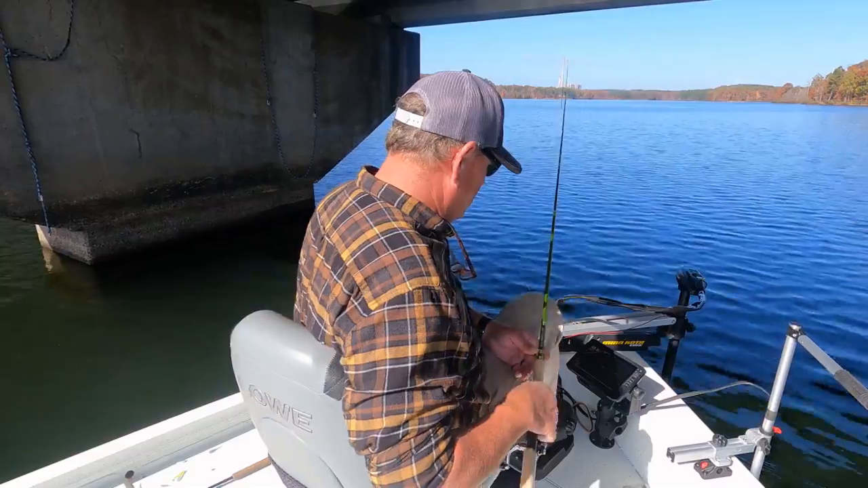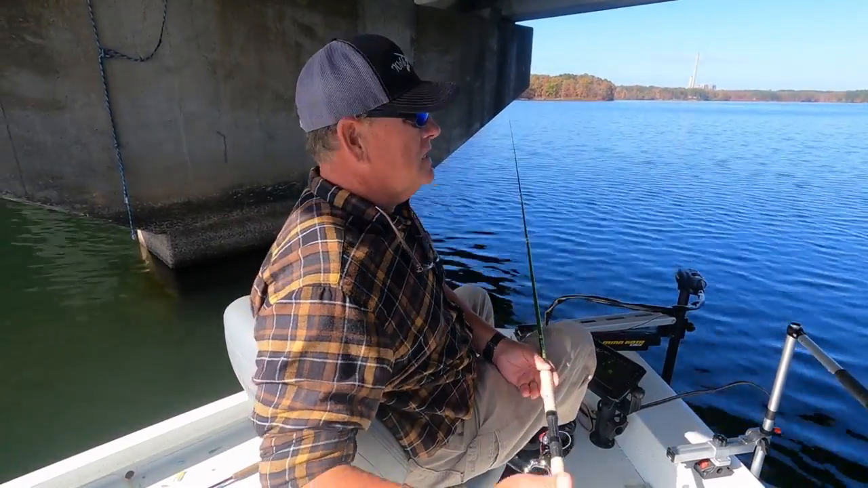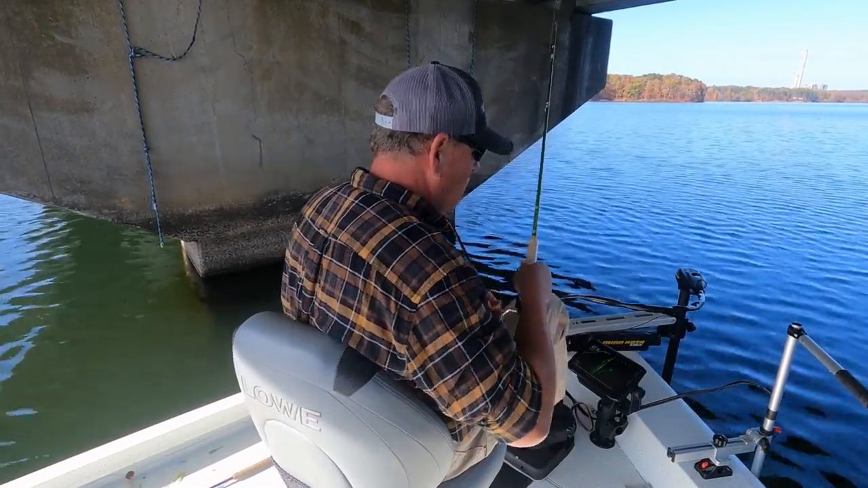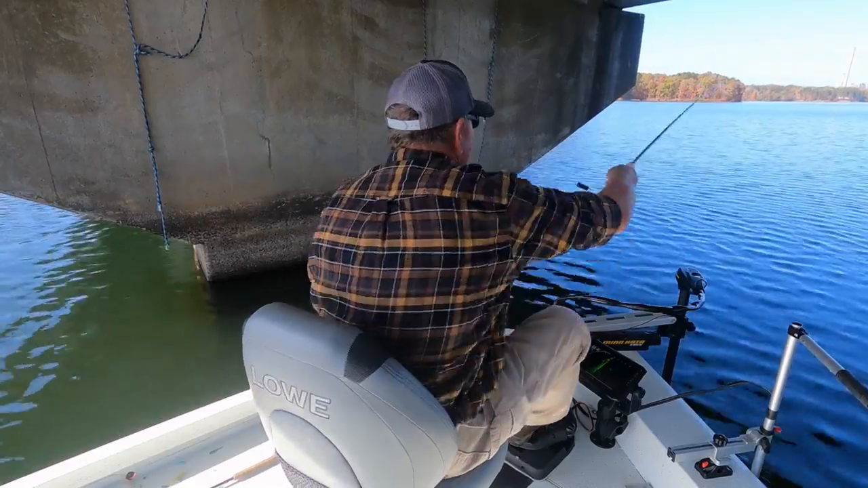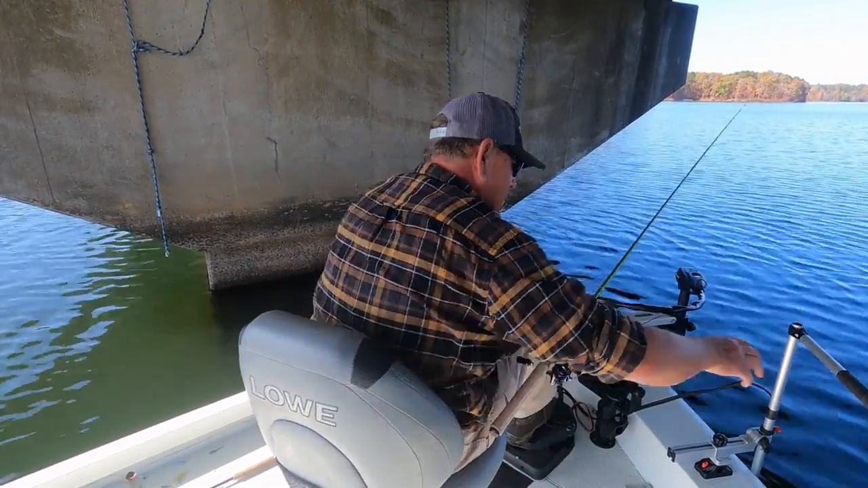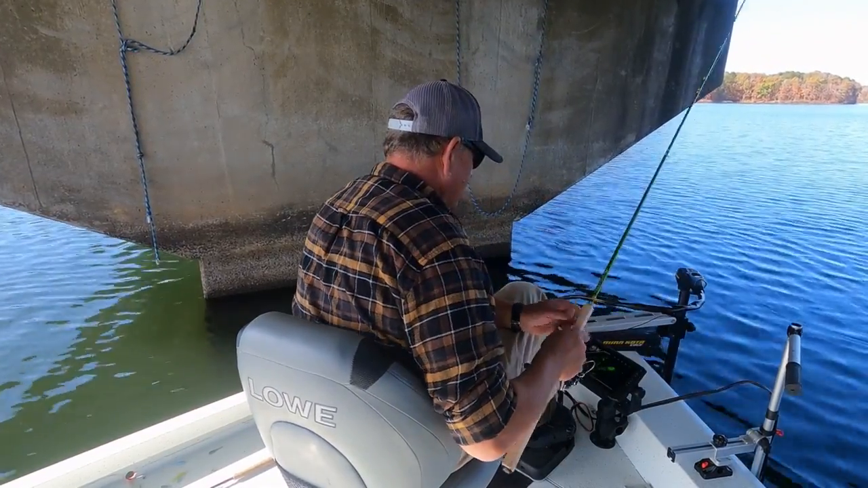So we came up to the bridge. We wanted to check the bridge. The sun has come up, as you can see. Bridge is always a good spot to catch fish. And there's quite a few crappie hanging out, you know, in this shaded area in here. And I've cast a lure to these crappie.